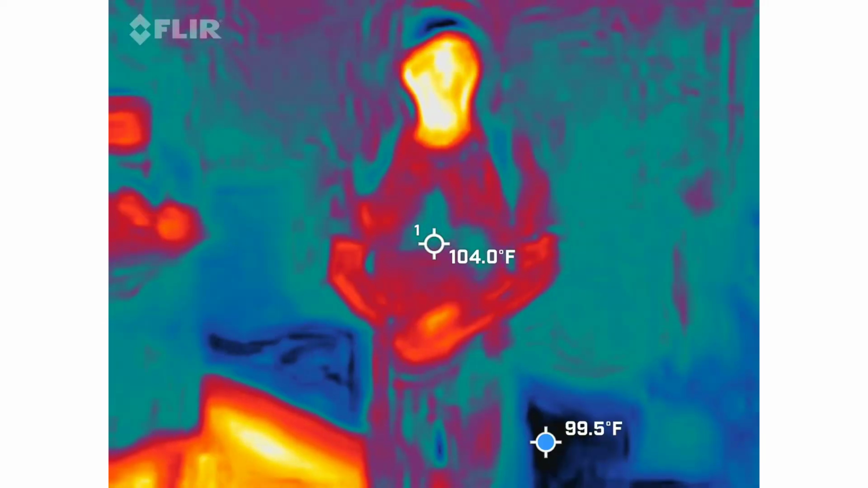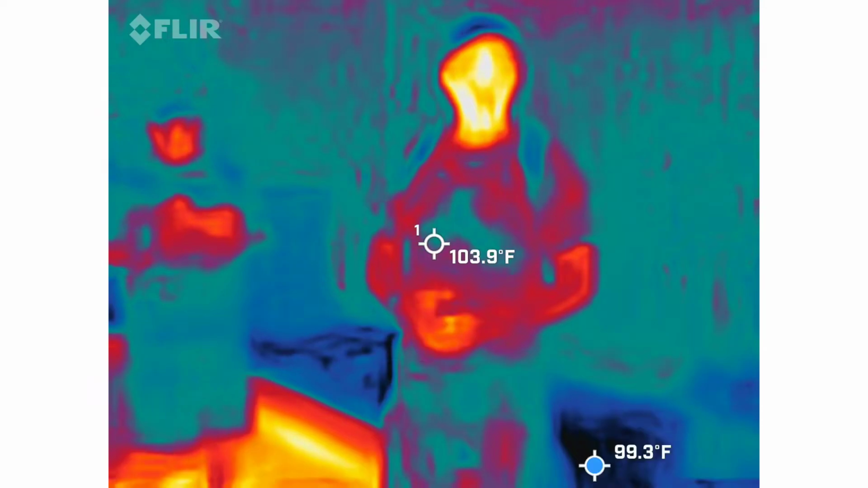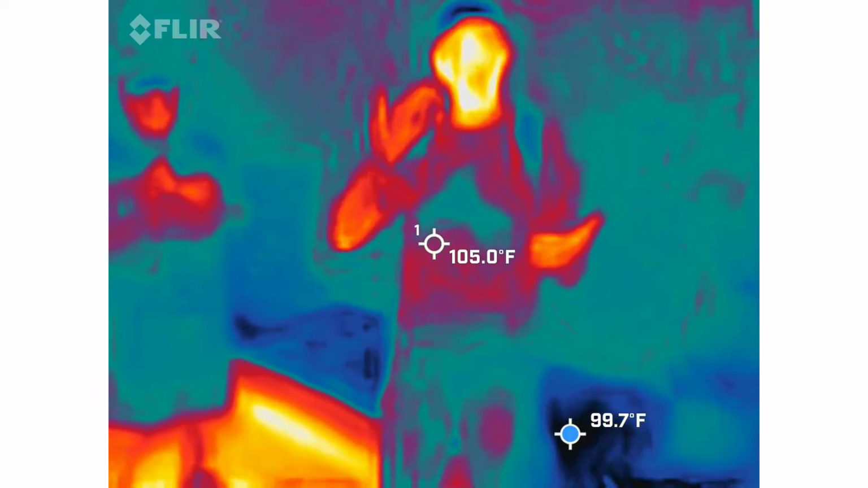So with your camera, I'm going to have you try to do two things. Even though I said don't record people, I do want you to try to keep one of us in view at all times. Why? We're the warmest thing out here, no matter how hot and humid it is for us. So that array of color is because of our heat coming off of our skin.